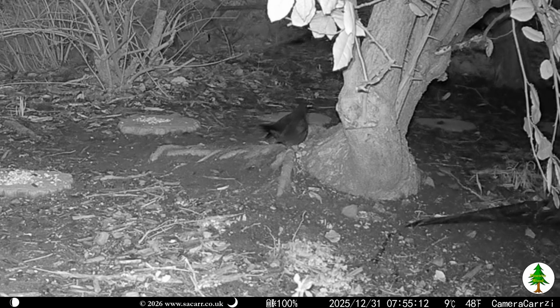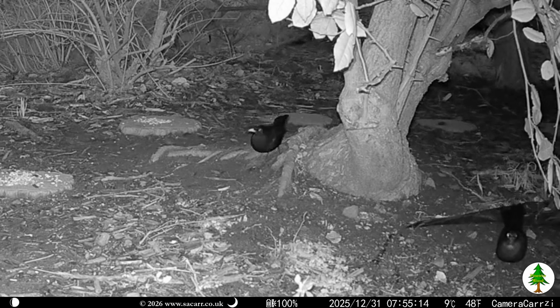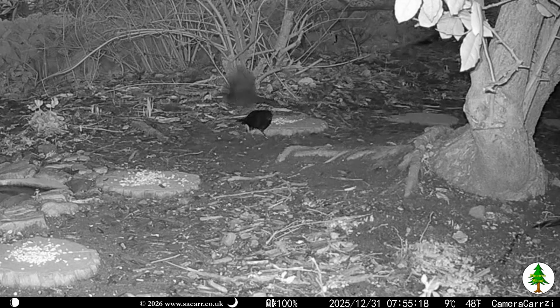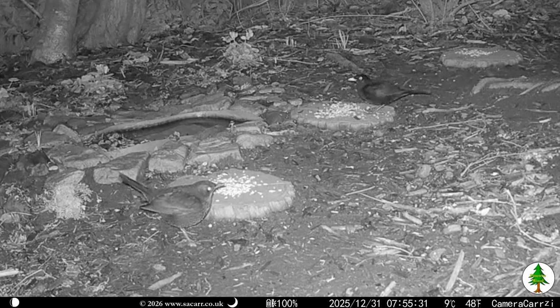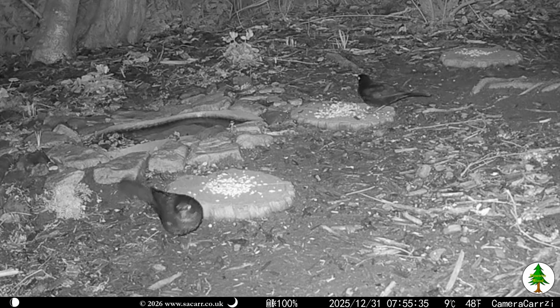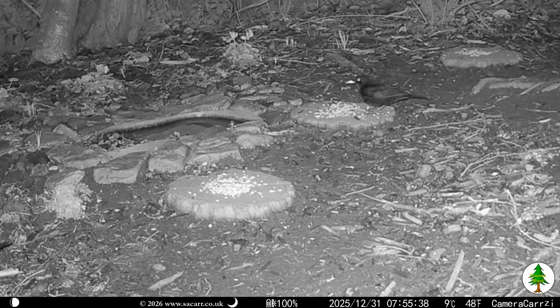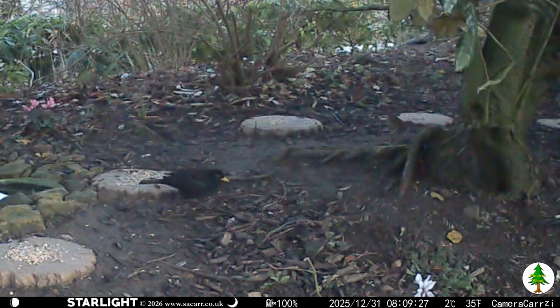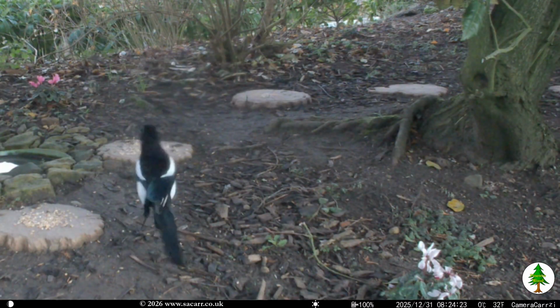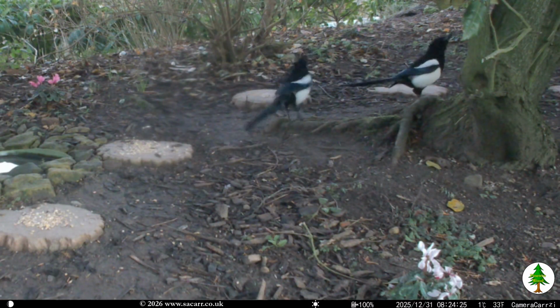There was a brief blackbird altercation below the olive tree just before 8 a.m. It was started by the male bird, but there was soon retaliation by the female. There seemed to be an uneasy standoff, but eventually the female moved on. The male blackbird hung around for some time and was joined by a dunnock in the first colour capture of the morning. By 8:24, the magpies turned up.